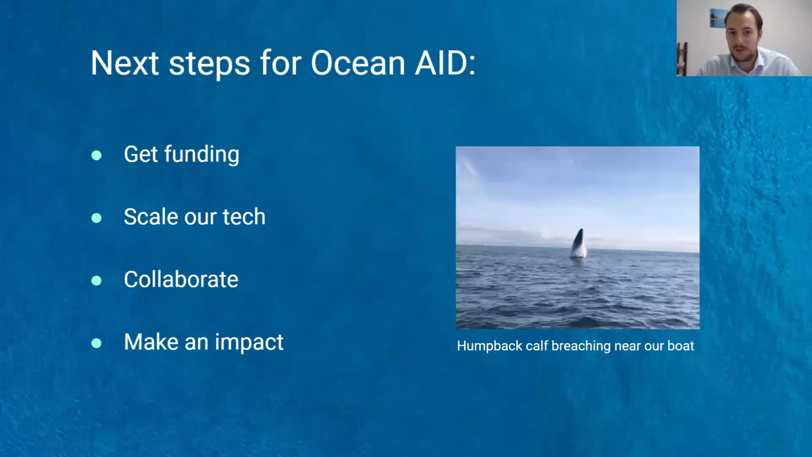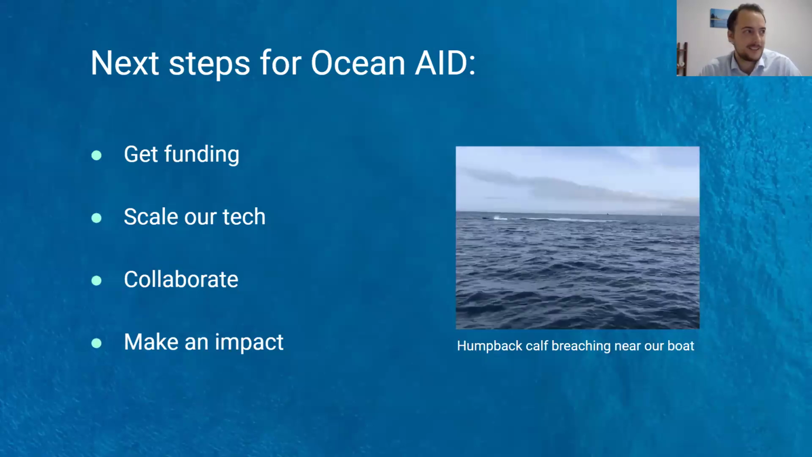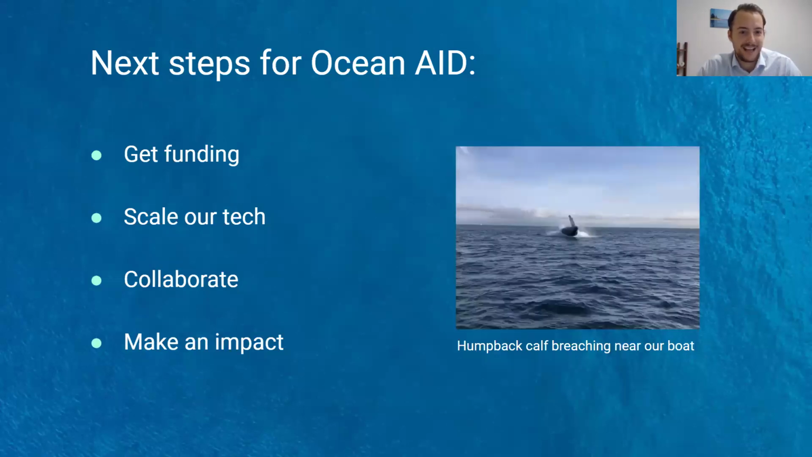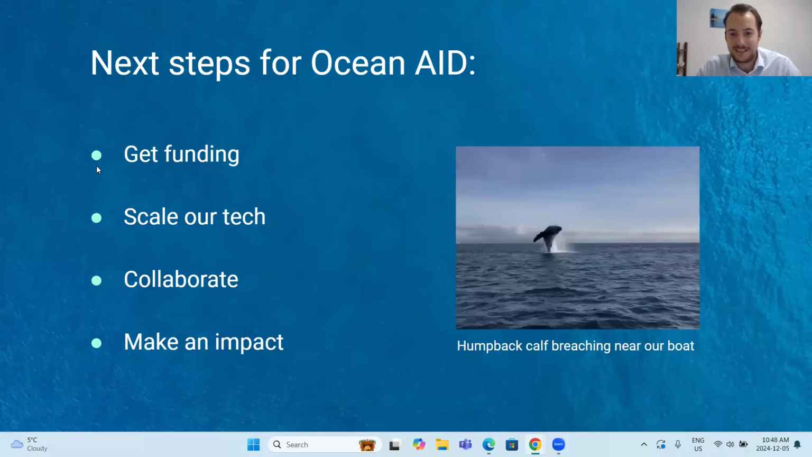What we're looking for is funding to build our team, to scale our technology, collaborate and make an impact.